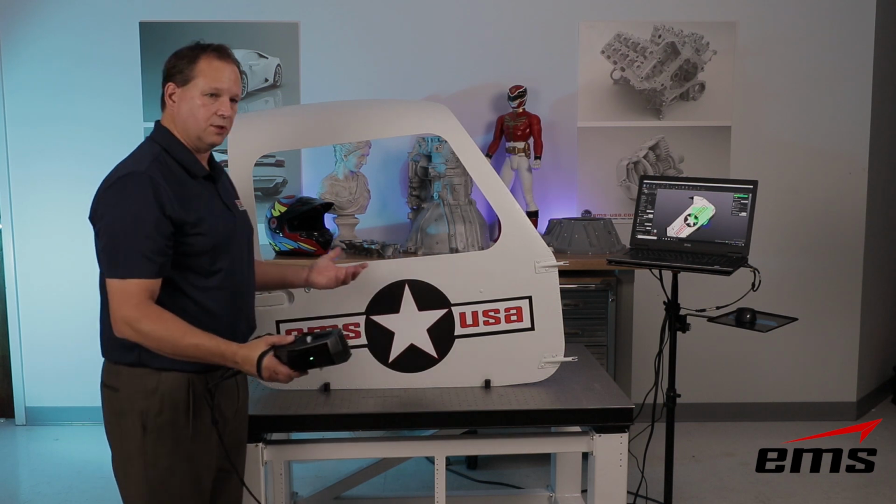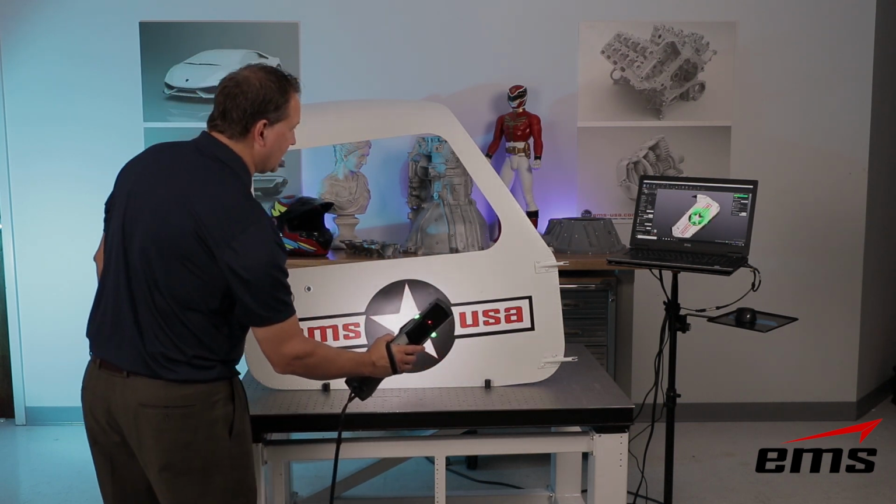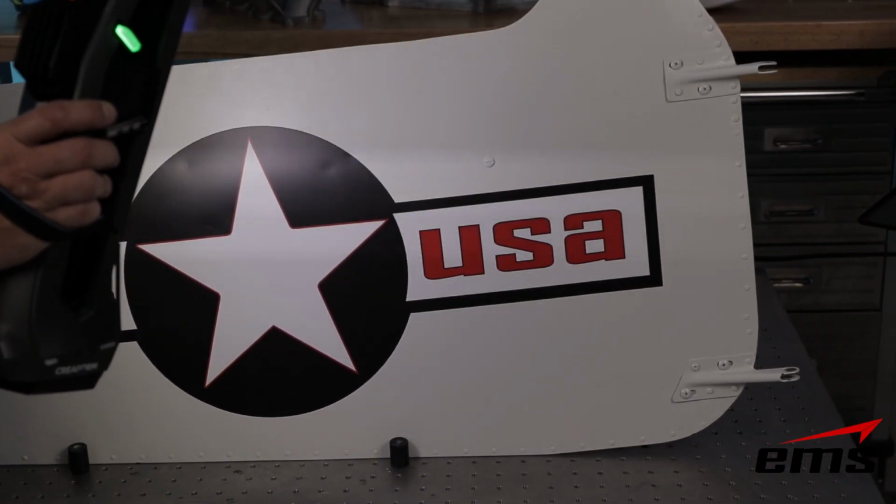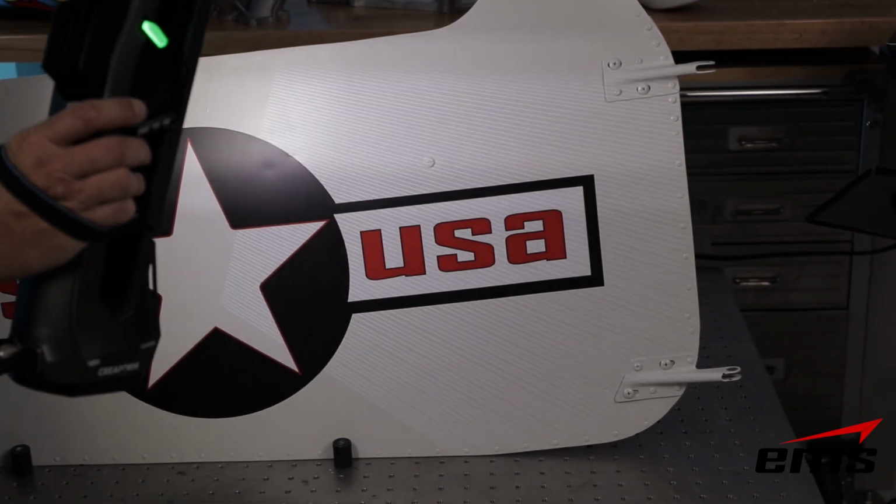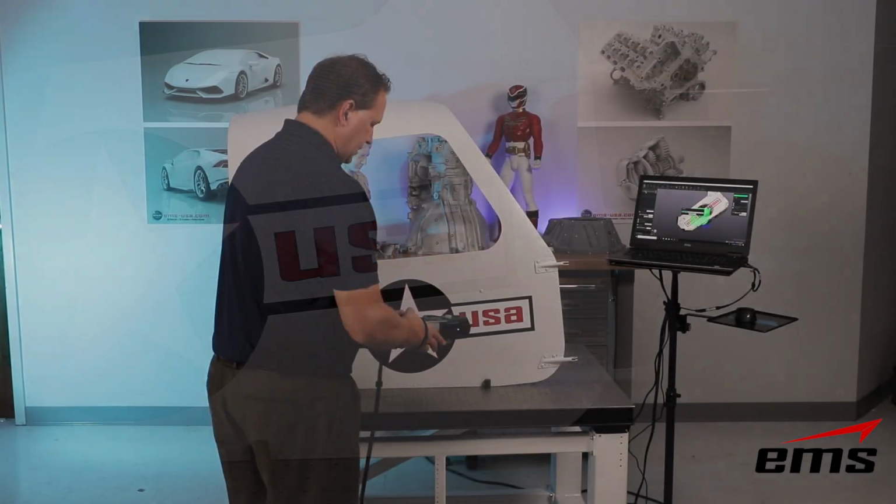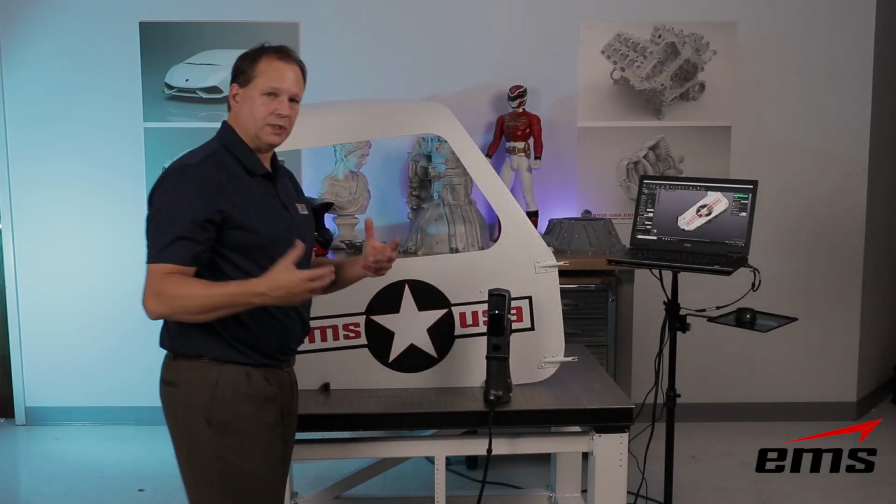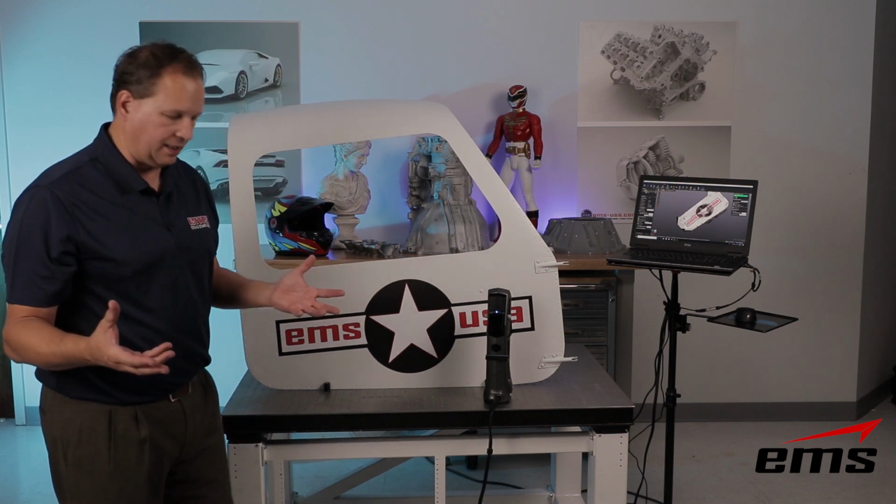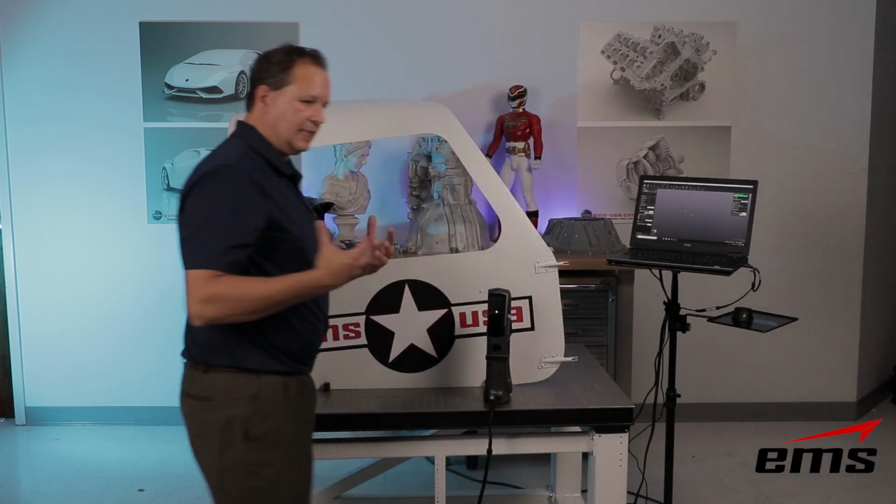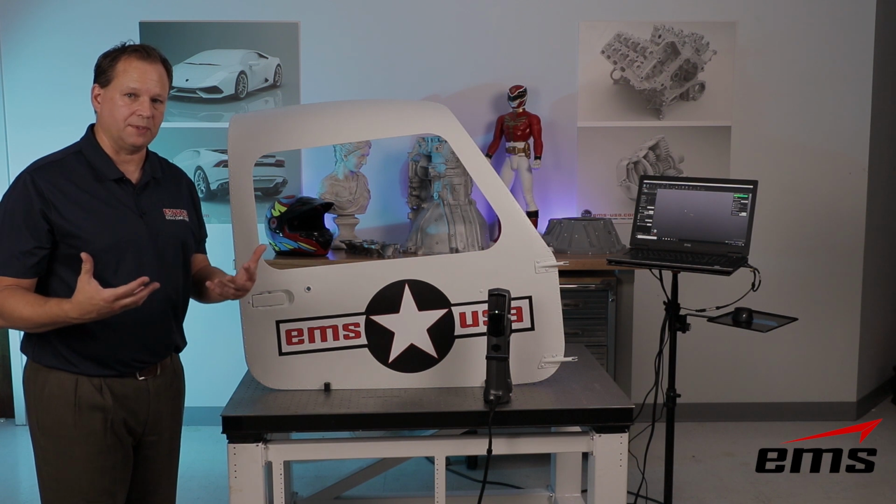Now, we can still run into trouble. Let's go back here for a sec. Once we get beyond this decal and try to go up around the rest of this door, we may struggle because we don't have that decal to lock onto. So let's go ahead and stop this scan for a minute, and we'll go ahead and reset and put some targets on. Okay. So now we're going to pretend that the decal isn't there, and we're just going to look for geometry and targets.